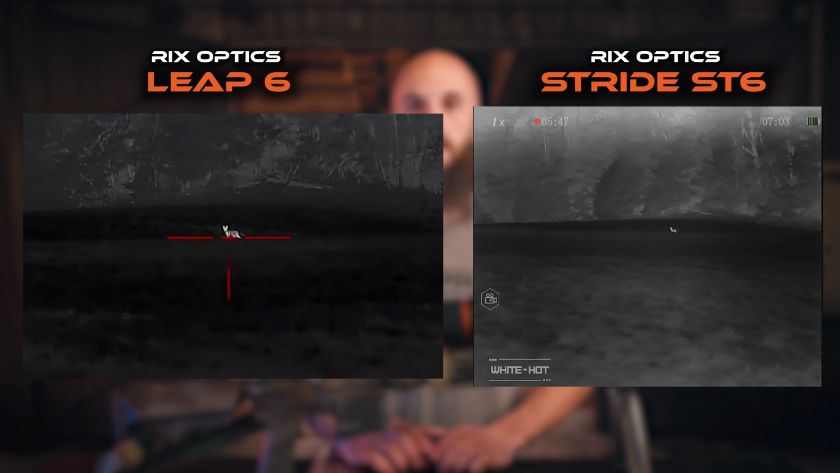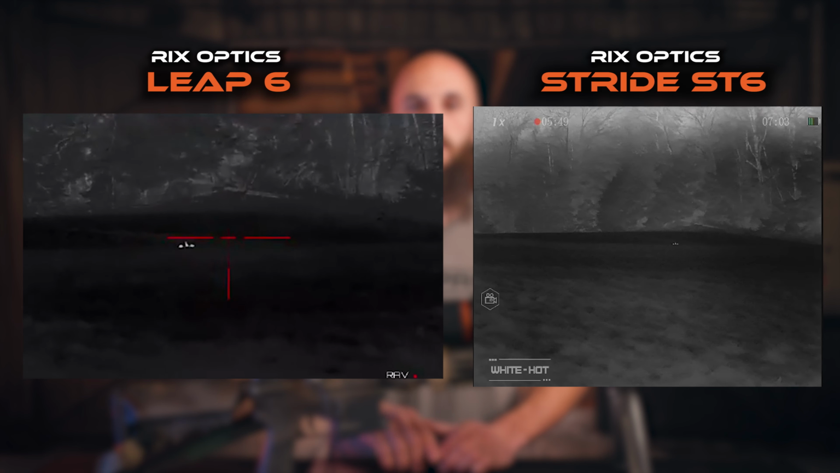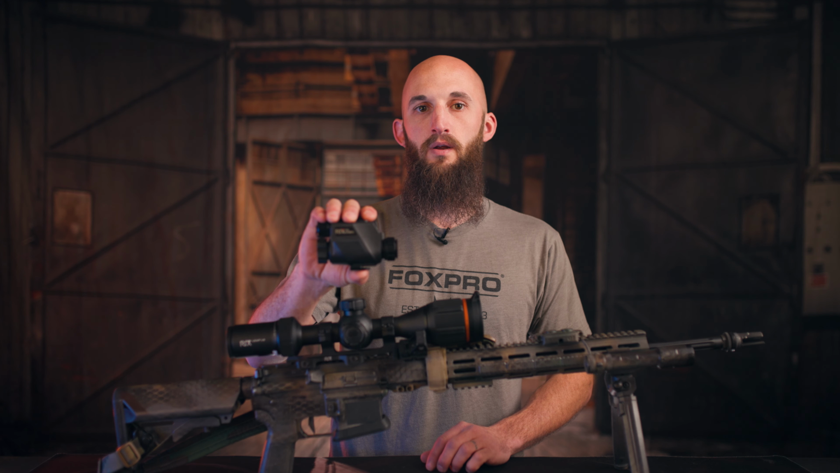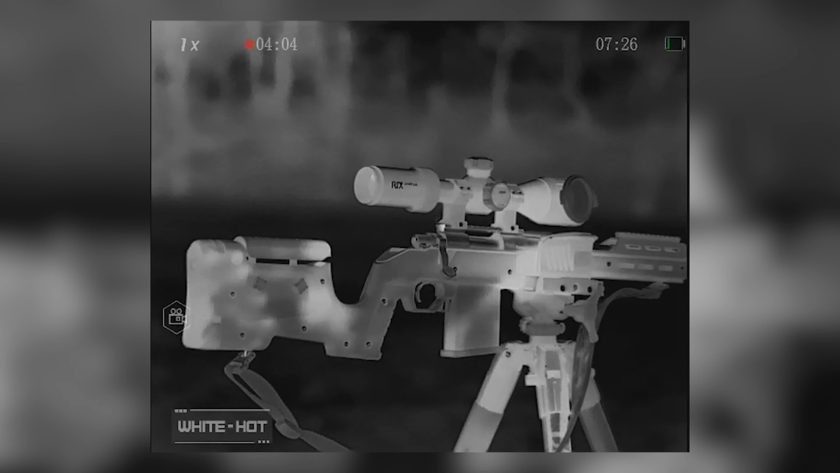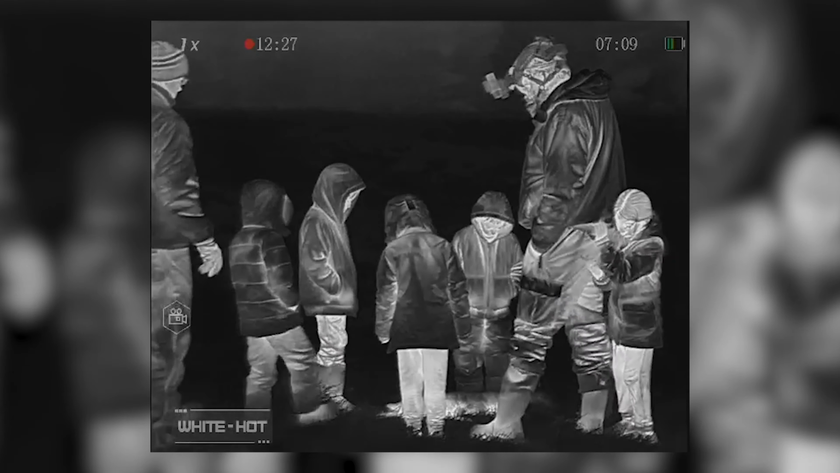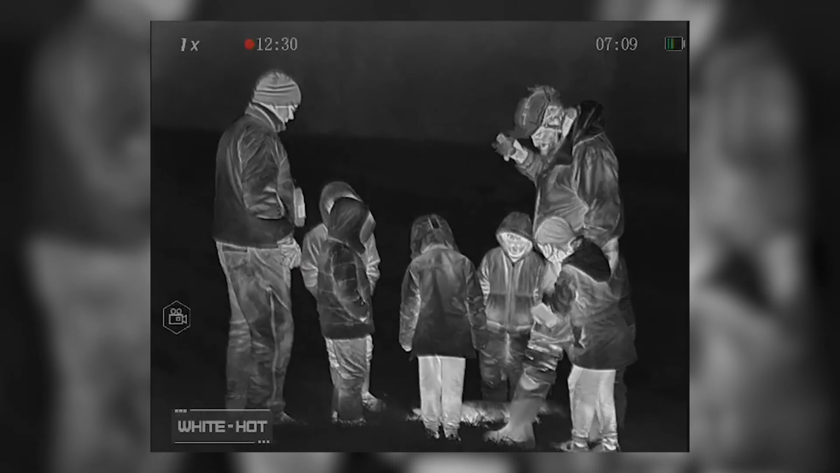Here's a very quick kill shot on a fox out at about 150 yards. We had all the kids along on this trip, and I was wearing the new RIX Stride ST6 on my helmet, recording as well. My brother-in-law is who's shooting here. One thing I've found a lot more fun than just killing lately is sharing these experiences with other people, and especially sharing them with my kids, passing it on.